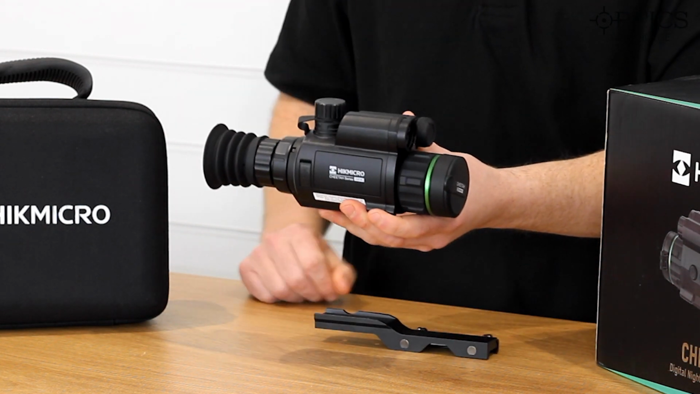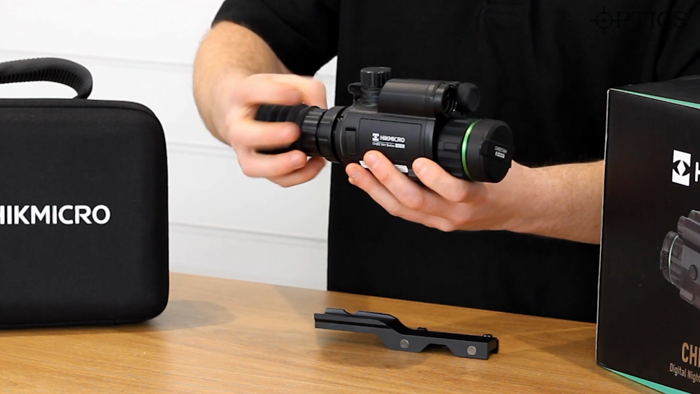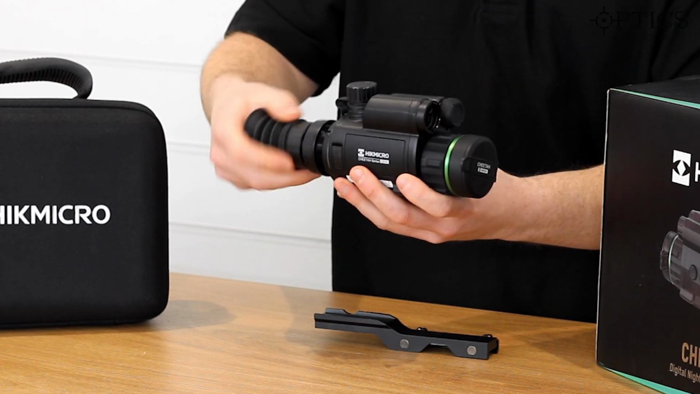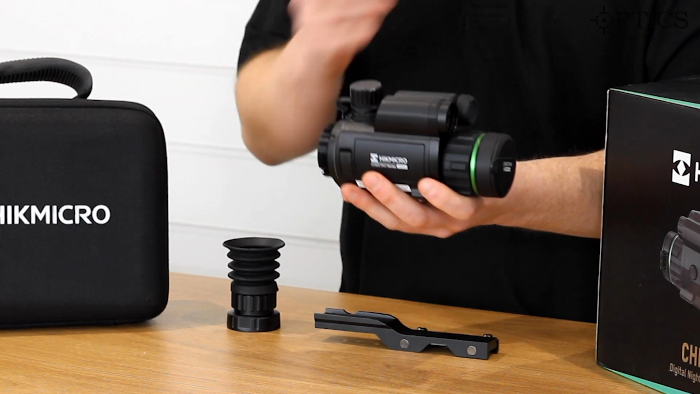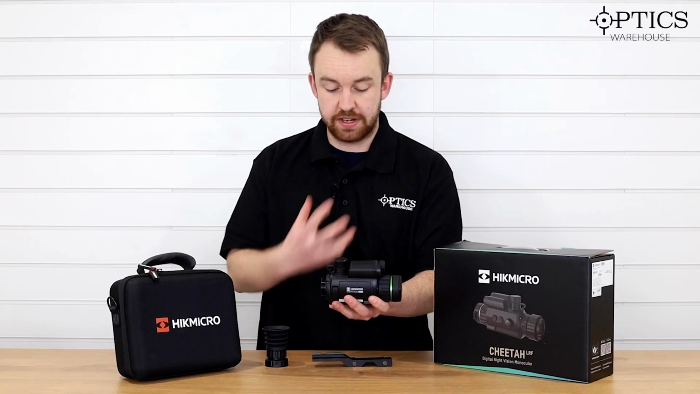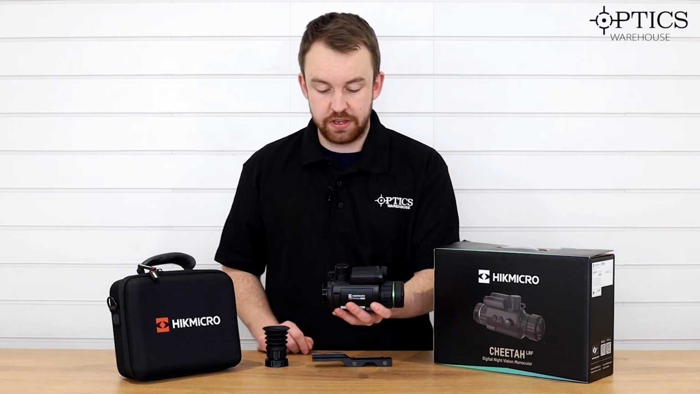You can use it as a spotter, there it is, or you can then unscrew the end here, that simply slides off. You then attach a clip-on lens system, which is exactly the same as the Thunder, so it simply clips on, and then you put your collar on, and then you can use this on the front of any daytime scope. So you don't necessarily have to change your daytime scope to swap it over and have a day-night scope. You can simply add this on the front.